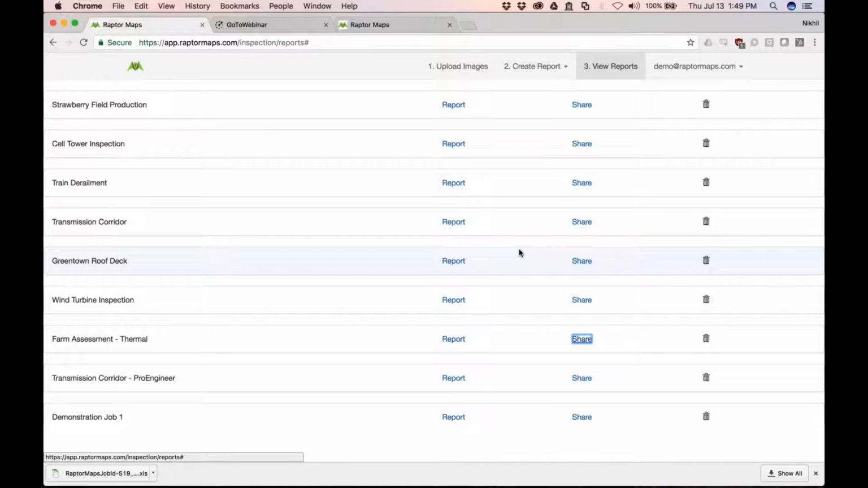We have Dropbox integrated, but Google Drive is coming for the upload. And then we do let users individually download the files, so if they want to put them back in Google Drive, they can. Currently, it doesn't sync going out. It does sync going in, but you can always download the files.